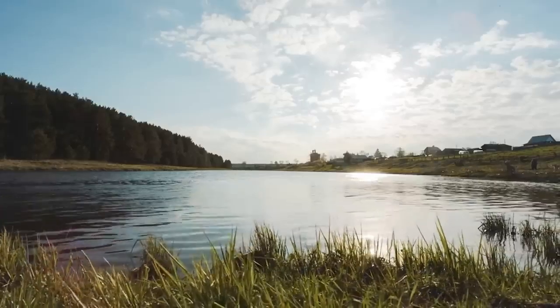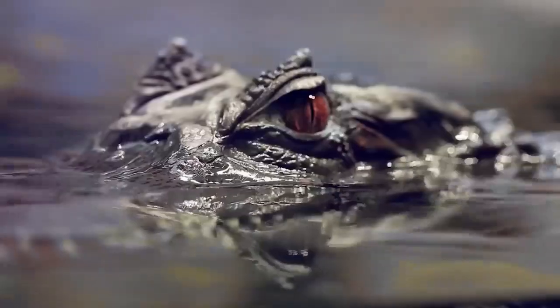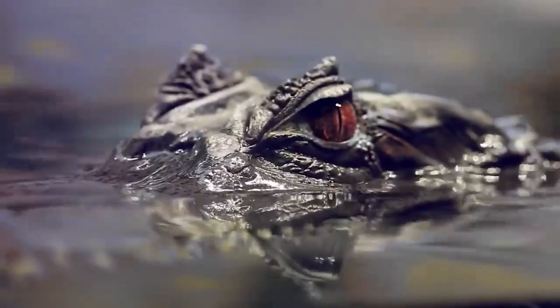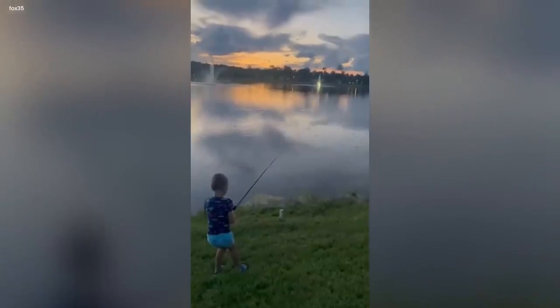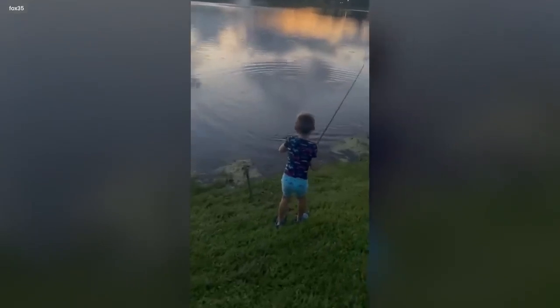In a quiet, sun-soaked inlet, a mischievous alligator hatched a devious plan. With stealthy eyes lurking just above the water's surface, it observed a young boy casting his fishing line into the peaceful river. Suddenly, like a shadow in the murky depths, the alligator devised a sneak attack. With a swift charge, it burst forth from the water, jaws wide open, aiming to snatch the boy's prized catch. I think this might have been a big catcher.